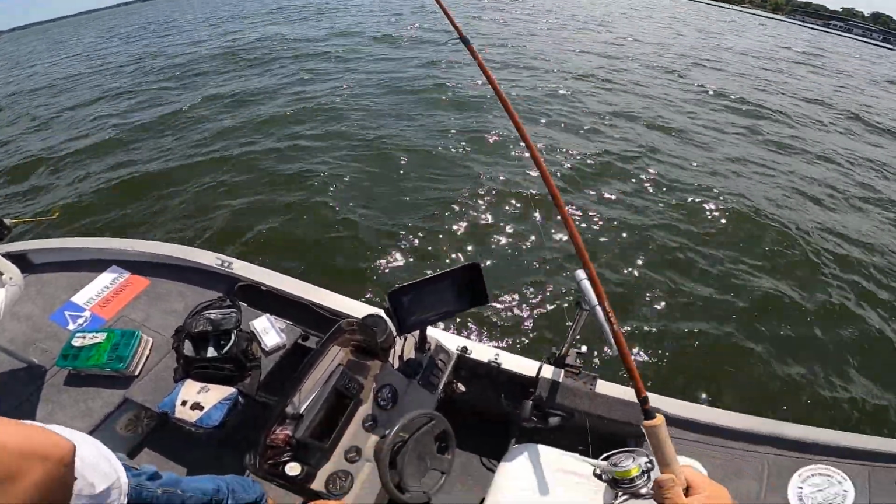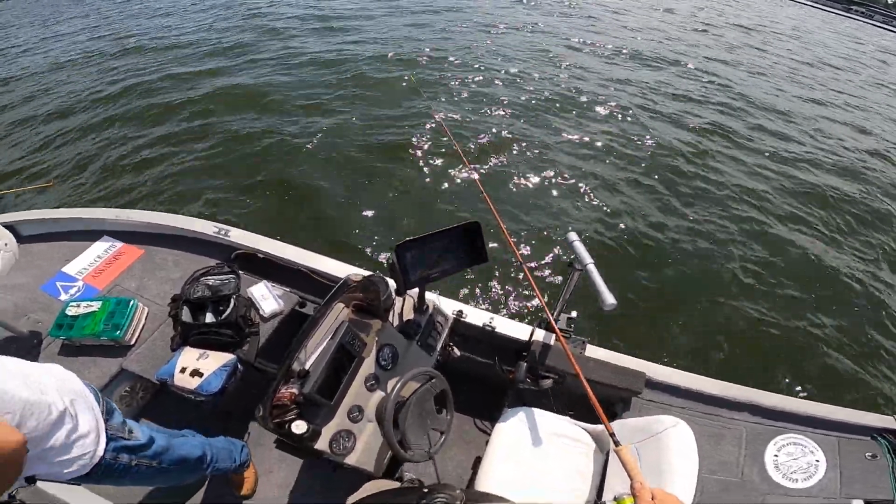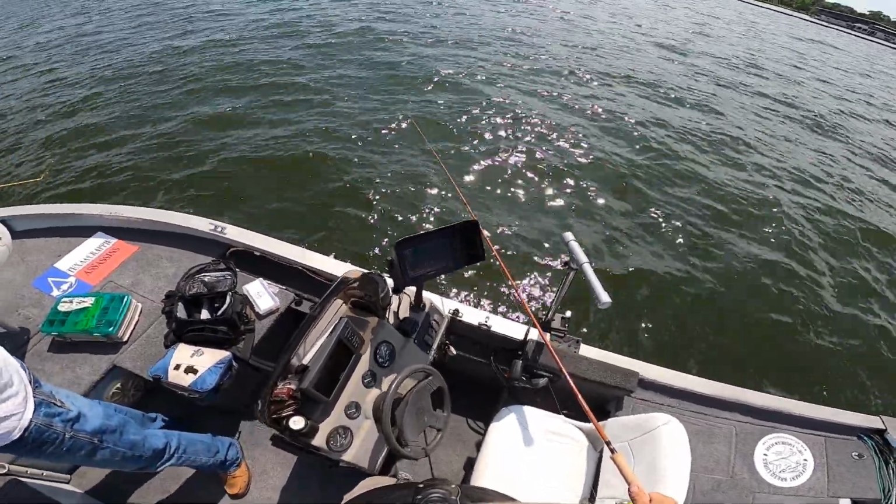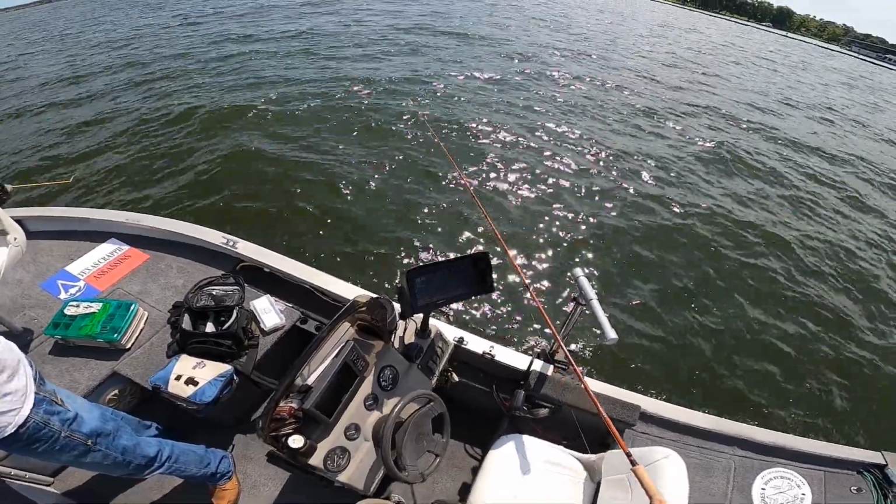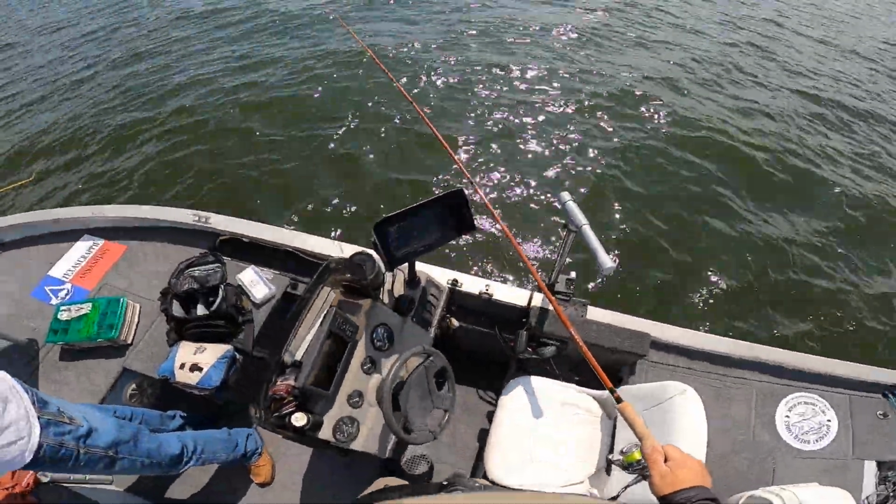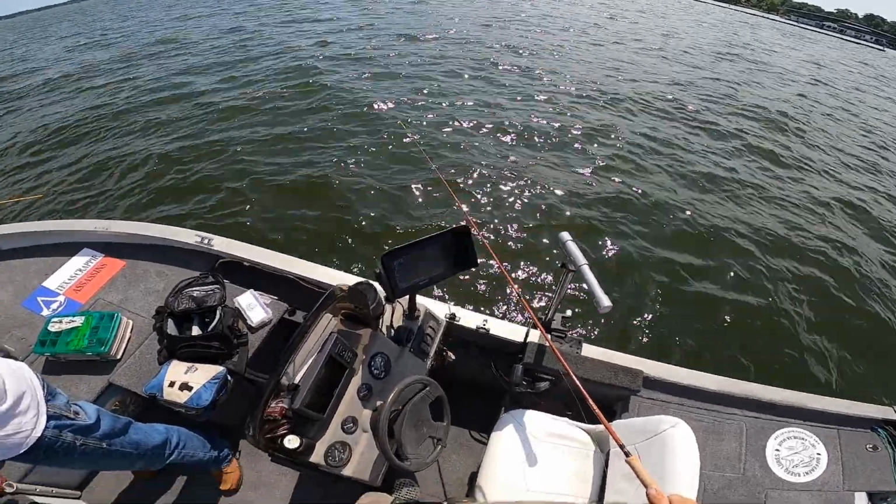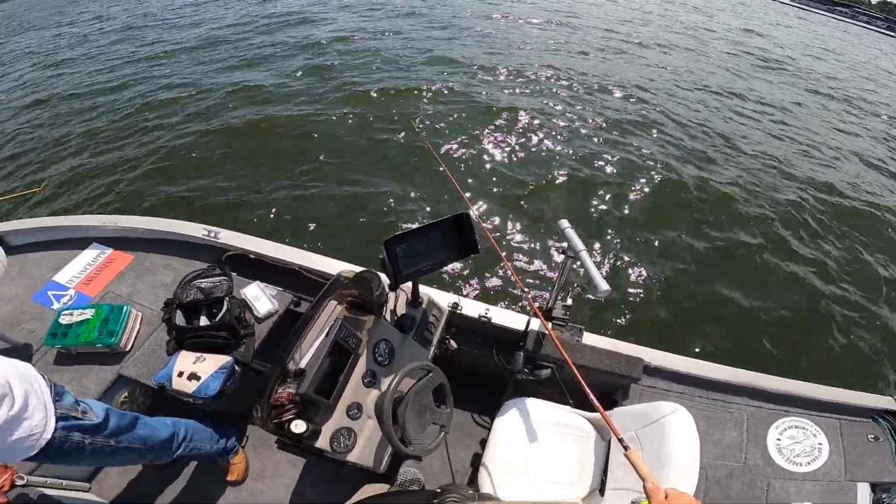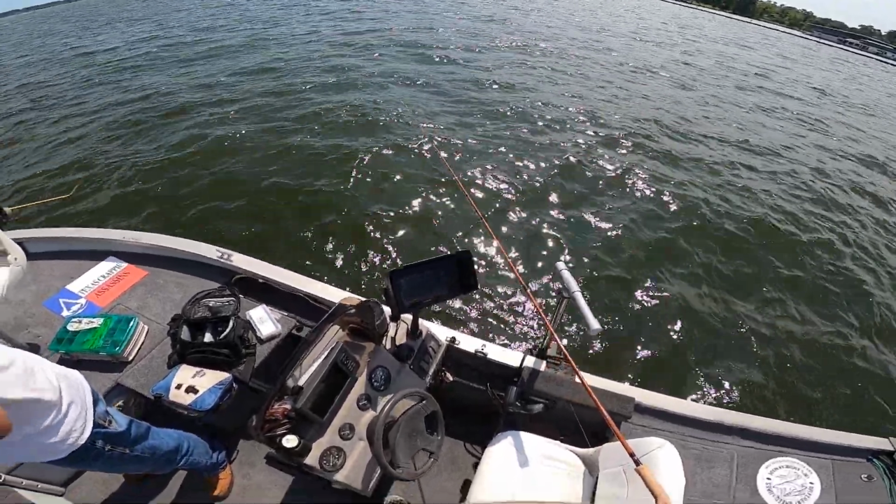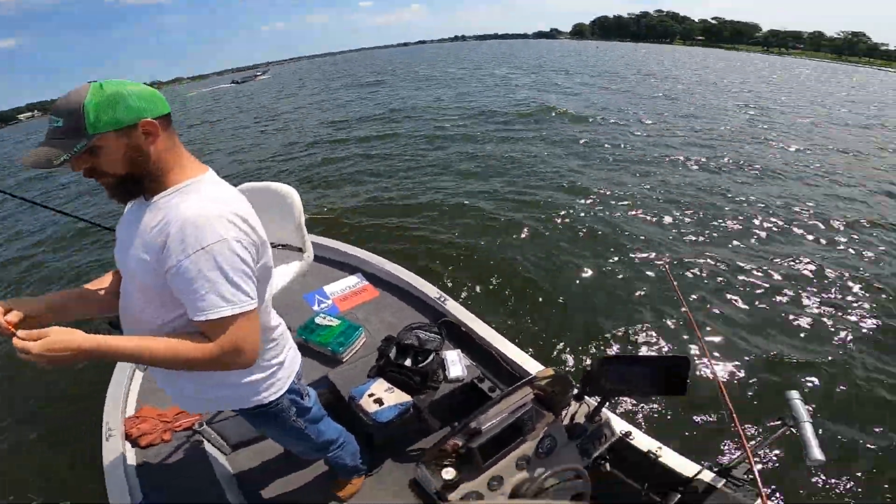Oh, I had him, son of a bitch. Very lightly they bite. They're actually laying right on the bottom on something over here, not even on the tree or the boat. I knew that's what happened. Rip that tail way down.